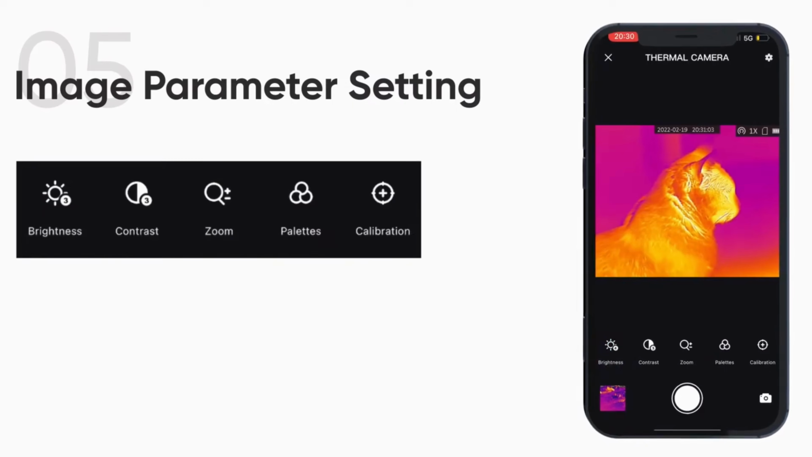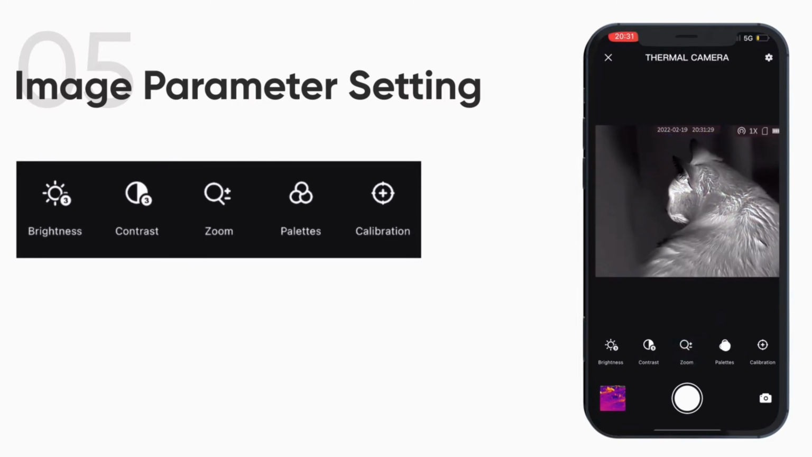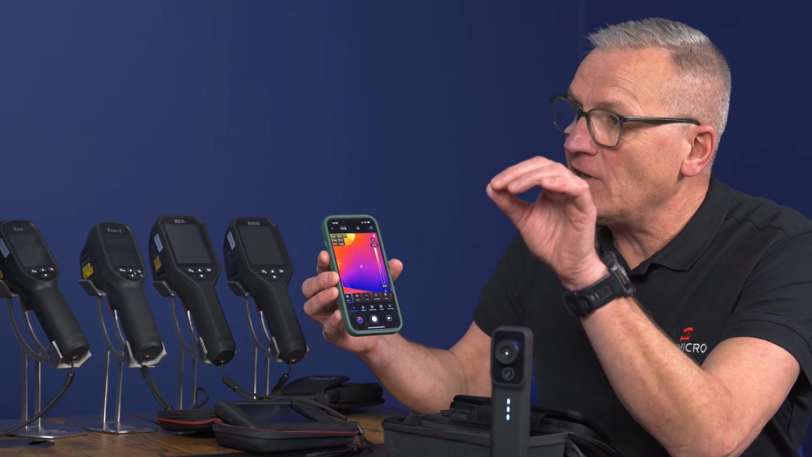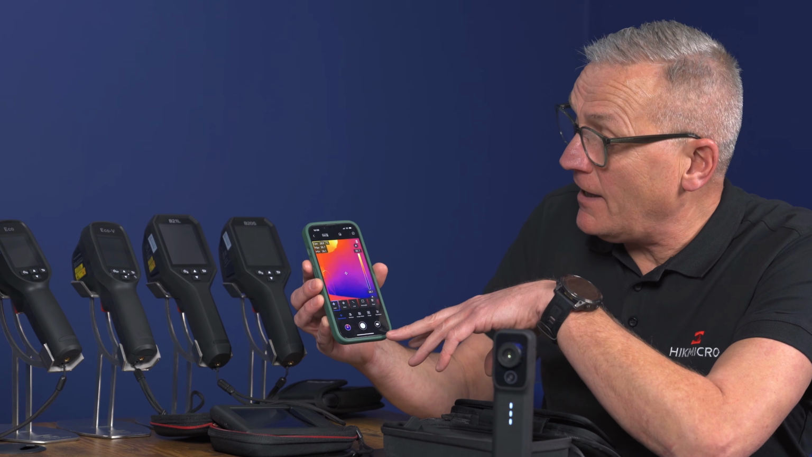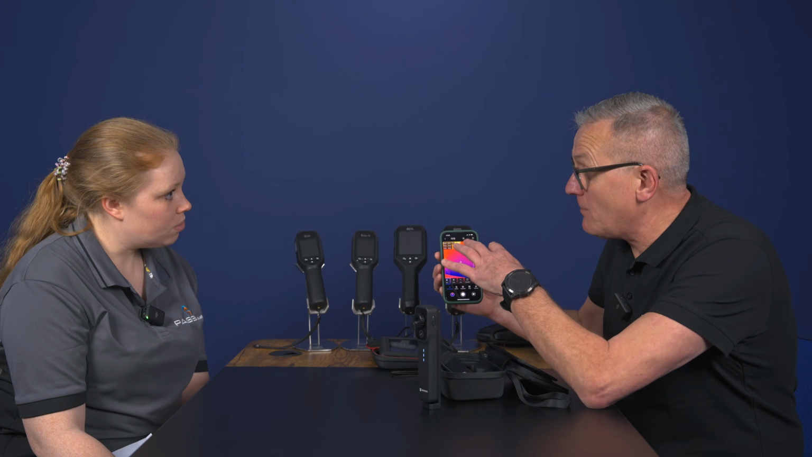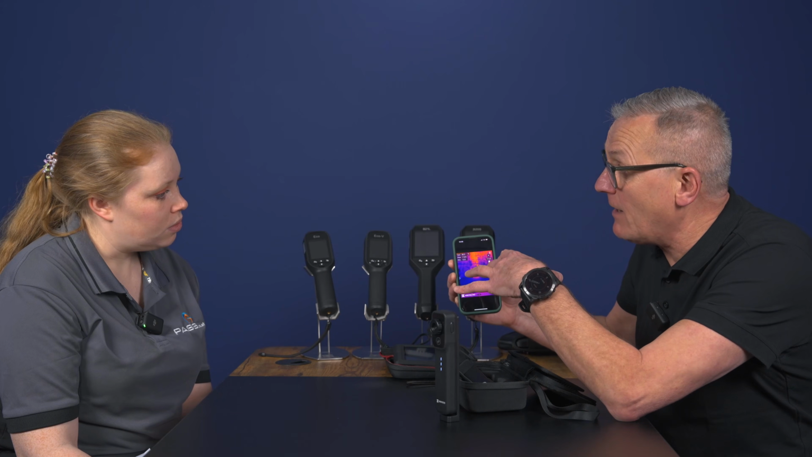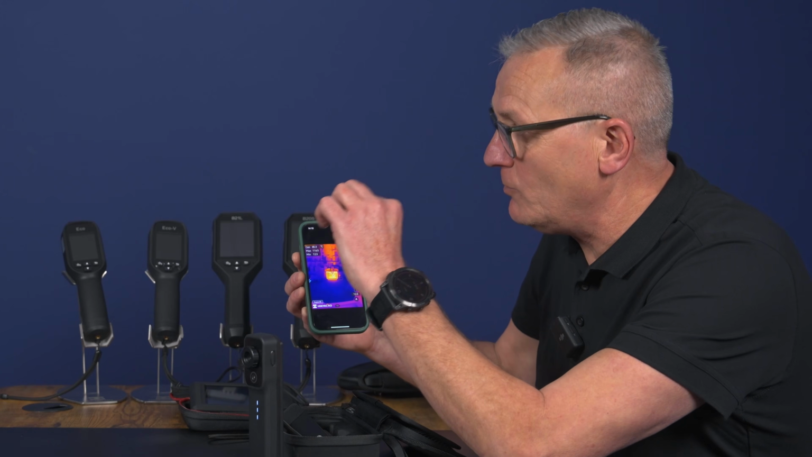You can also draw lines across an object to monitor temperature change across, say, for example, a blade or on a cutting machine, or you wanted to look at something in more detail to see what temperature there is in real time as well. So again, if you wanted to pick out a particular spot in some of the images, this has got one tap span as well. Yeah. So you can actually tap onto the image and dig down into it. So that'll just take all the noise around and just look at what you want to see.